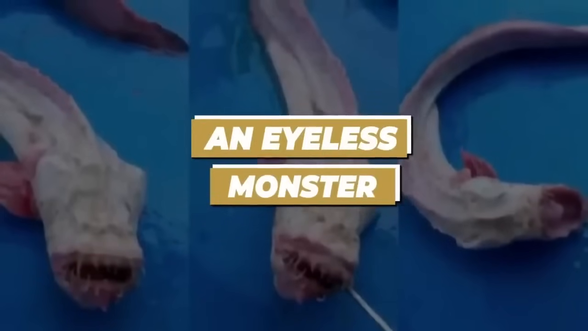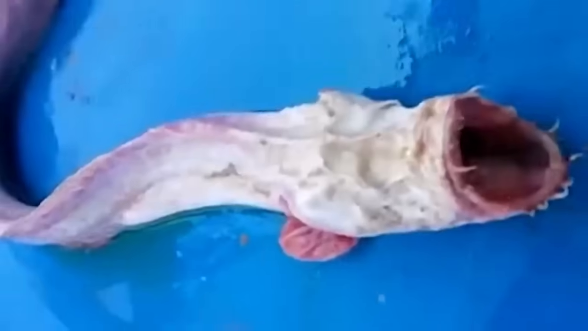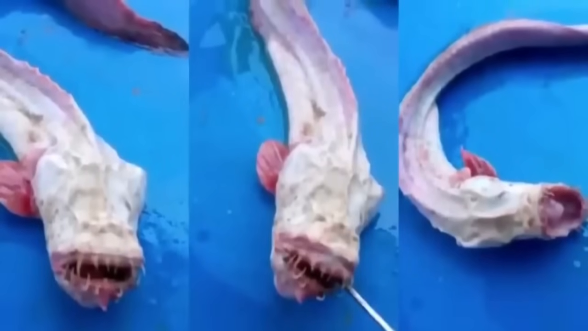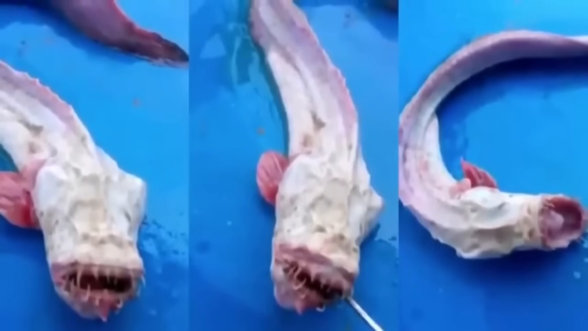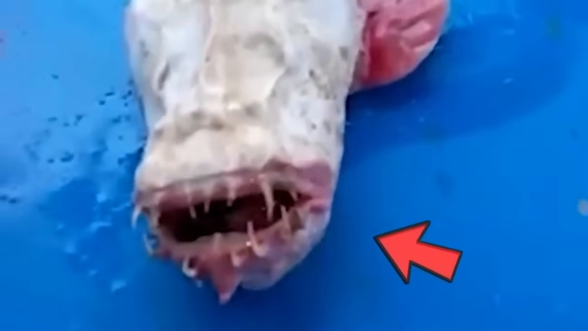An eyeless monster. If there's one place in the world you would expect to find an alien-esque monster of the deep, it's Australia. And yes, that is exactly where this no-eyed fish monster was caught. Even though the size was small, the fish looked like something straight out of a horror movie.